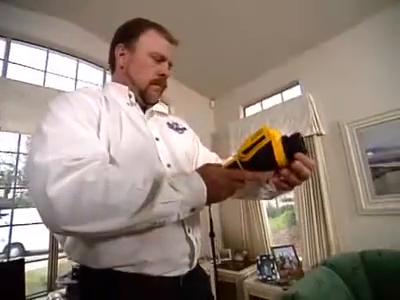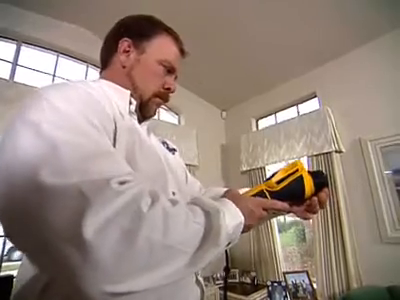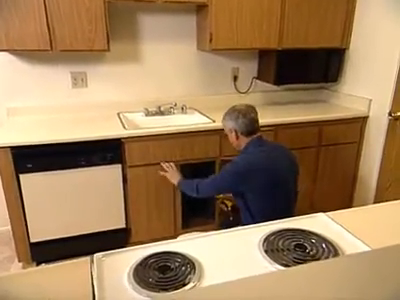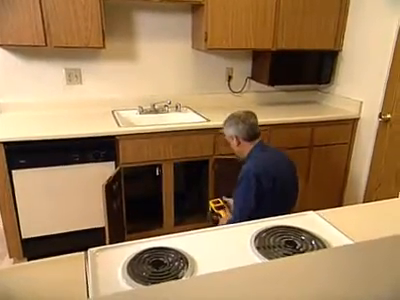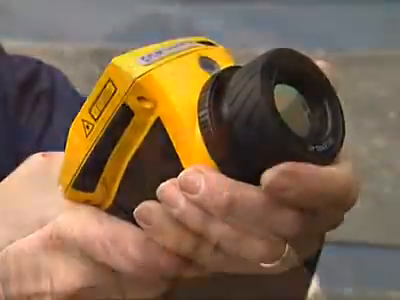My insurance agency will not use any vendor who is not qualified with the FLIR infrared equipment, simply because of the expertise and the data that it will provide us. Indoor environmental professionals, attorneys that deal with construction defect, insurance companies, property managers, home builders. Anyone that deals with building can use this camera effectively. FLIR infrared has given us a vision into looking at buildings that we never had before.